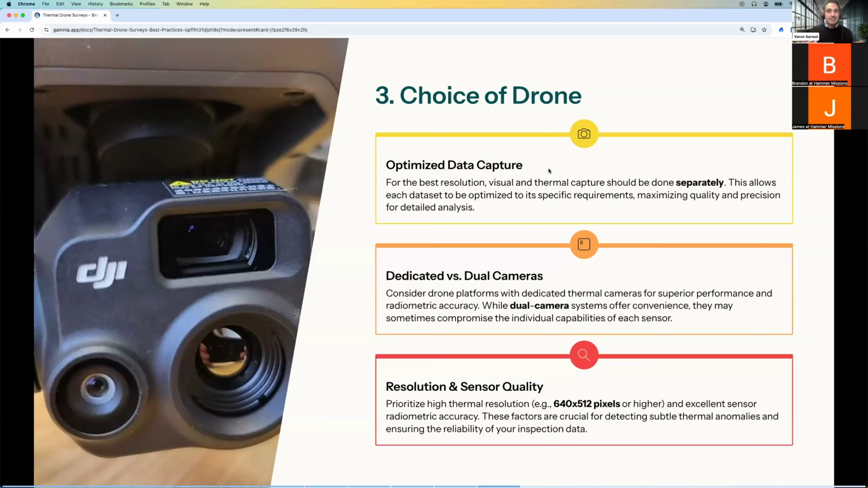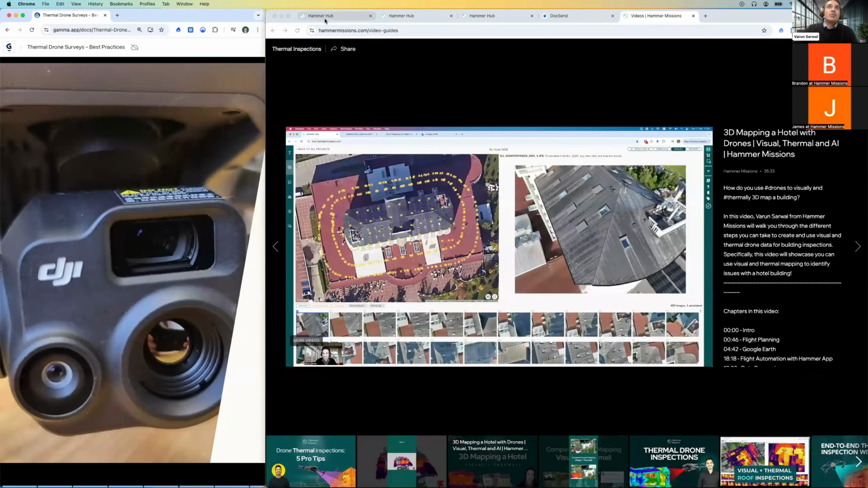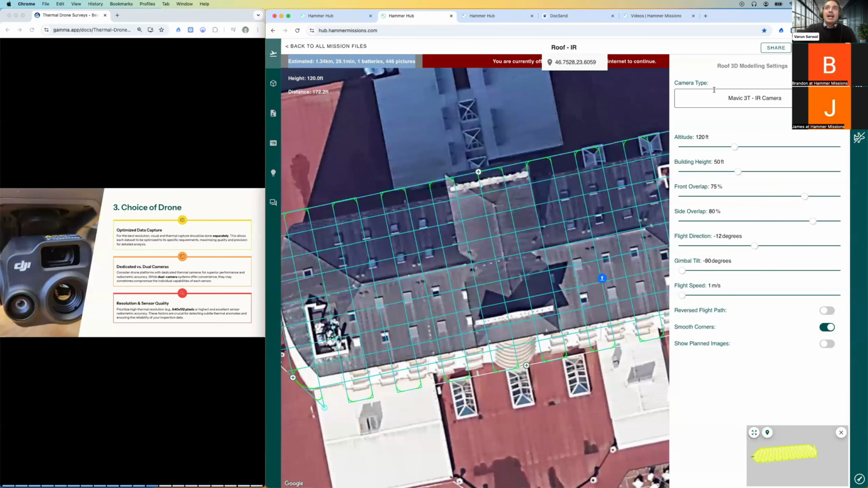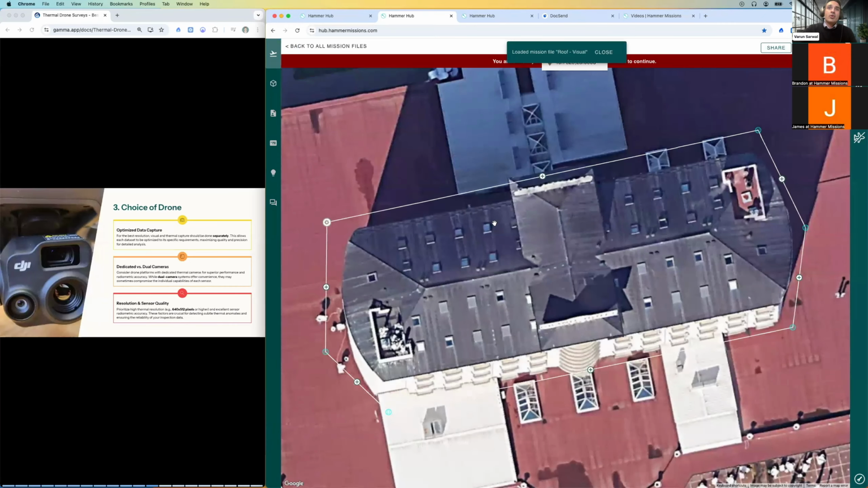But the thing to realize is that the GSD and the resolution for visual and thermal are completely different. So when we're doing our flight planning, if I go back to our flight planning, which is over here, to get the best results, it's better to have one flight for your thermal, and a different flight for your visual.